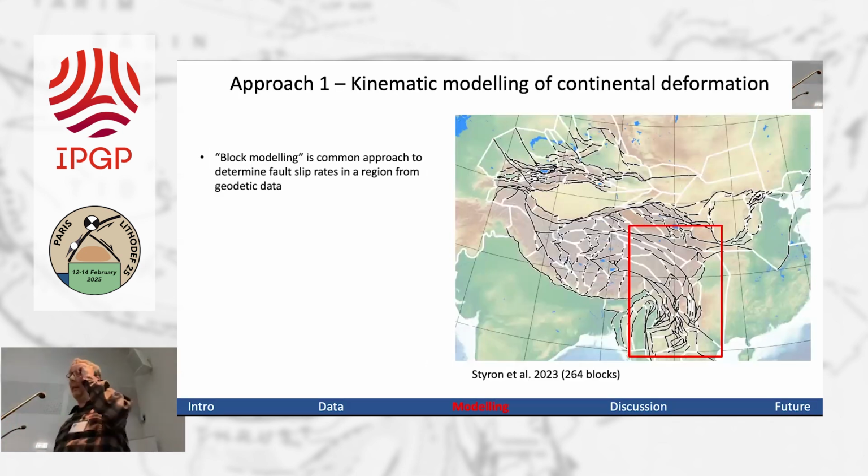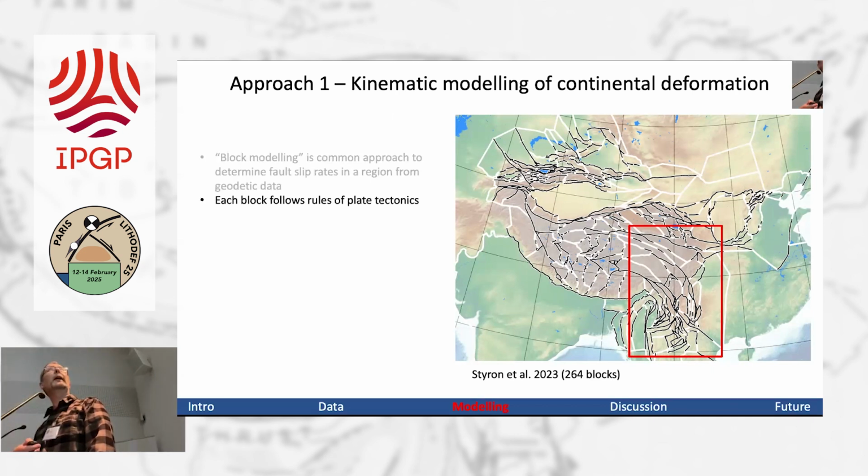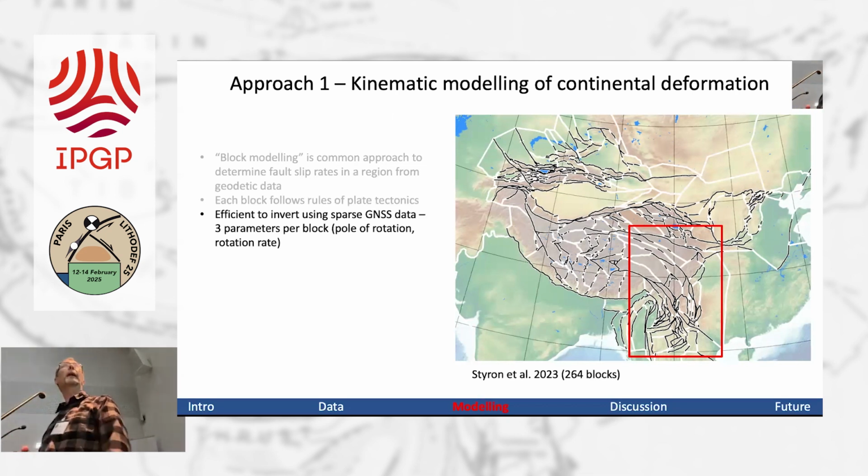We'll start with the kinematic approach. Block modeling is a common approach for geodesy. It's not one I particularly like, and I don't think it's particularly useful geologically. So what you do here is that you divide up a region like Tibet, or Southeast Tibet in this case, into blocks. Each of those has to follow the rules of plate tectonics. So it's pretty efficient to invert, particularly if you've got sparse GNSS data.